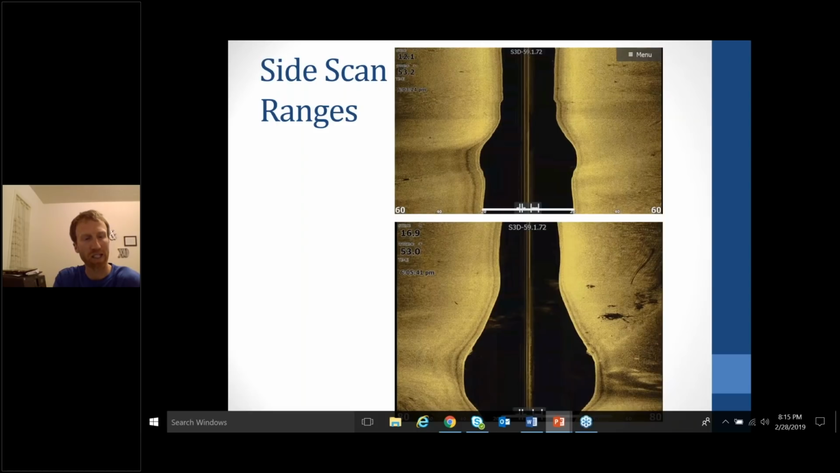So the side scan ranges, that's a debate that everybody wants to talk about. How far out should my side scan be? There are some people that say, I just leave it on 60. What I like to do, if I'm shallower than 15 feet, then I have it on 60, so 60 feet to each side.